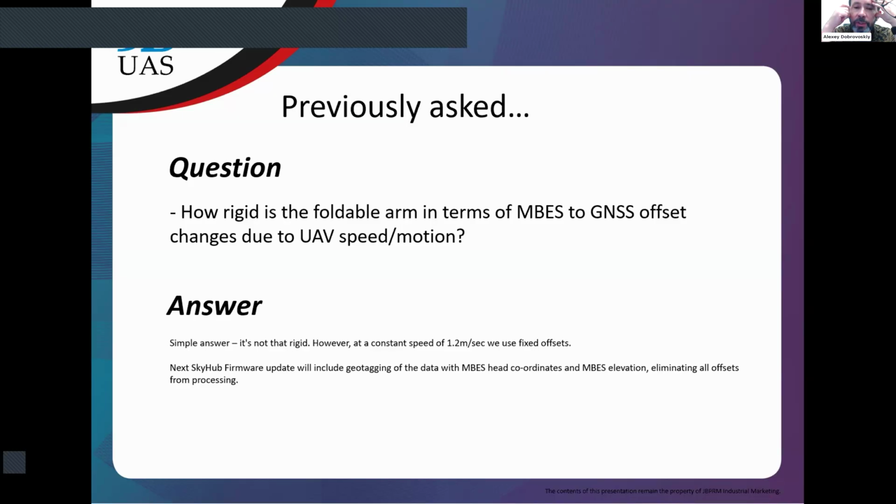In a new release, which is already under tests, we will automatically calculate the real position of the multi-beam head, and all such offsets for the processing should be zero. Excellent, that is very good.